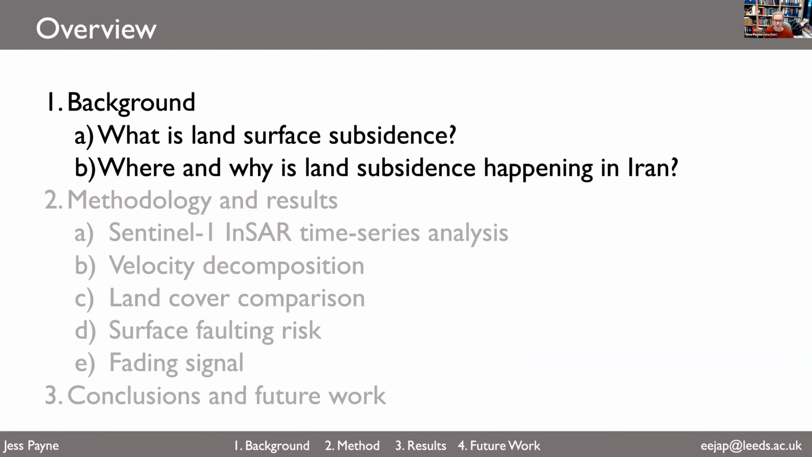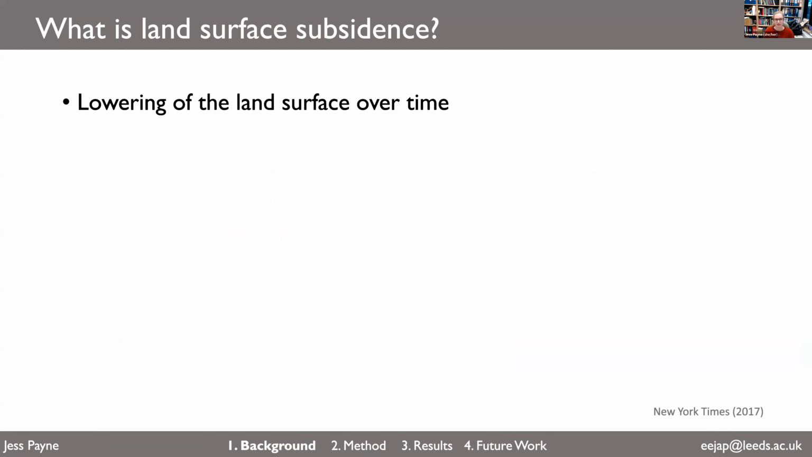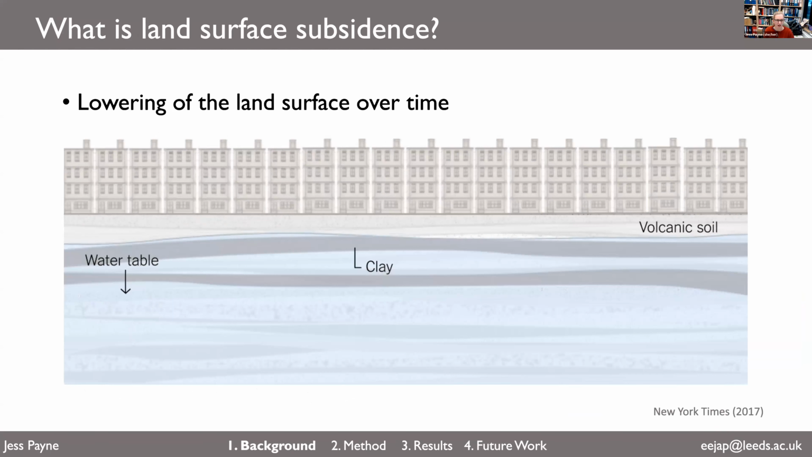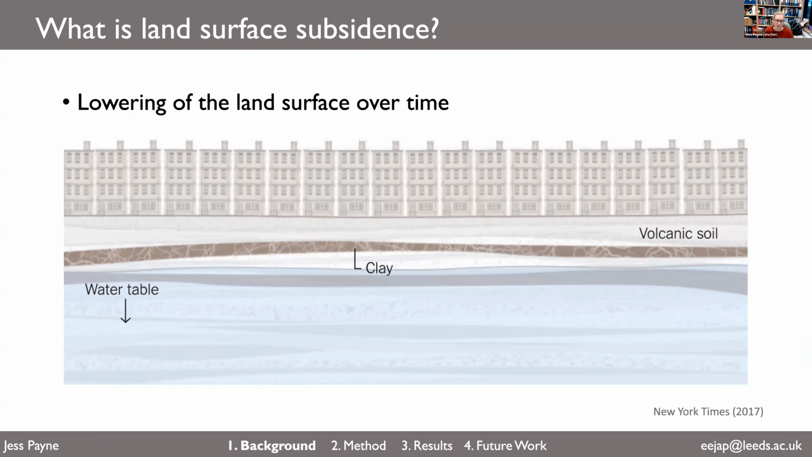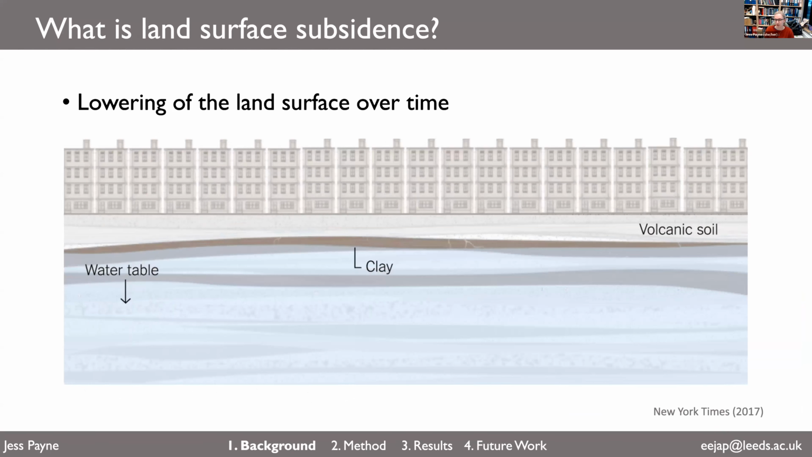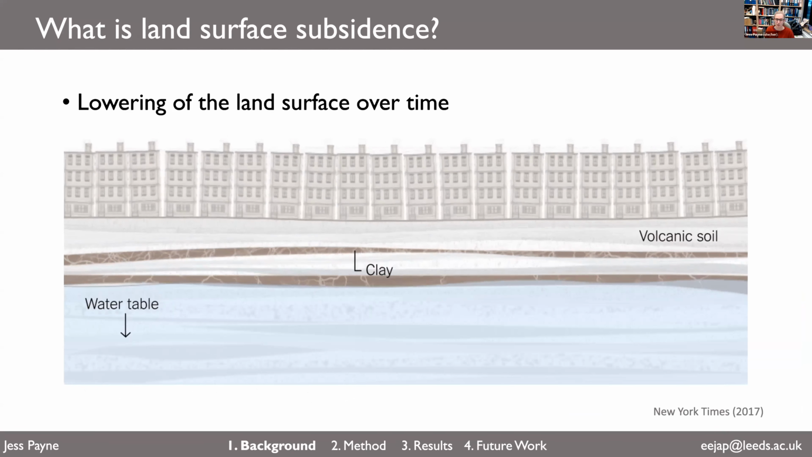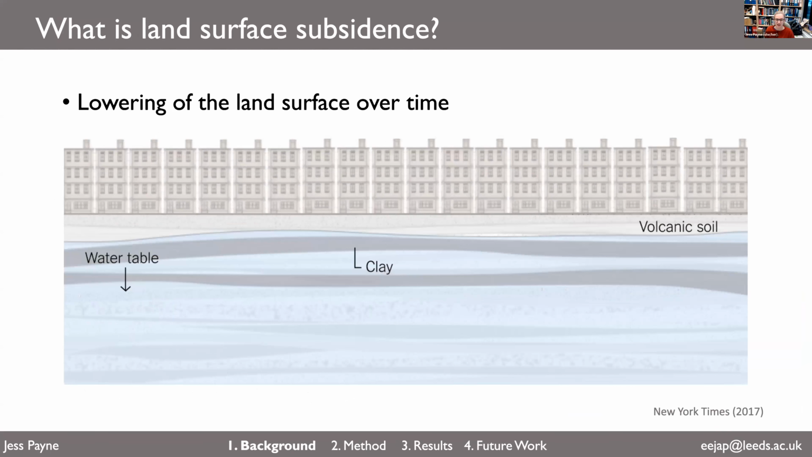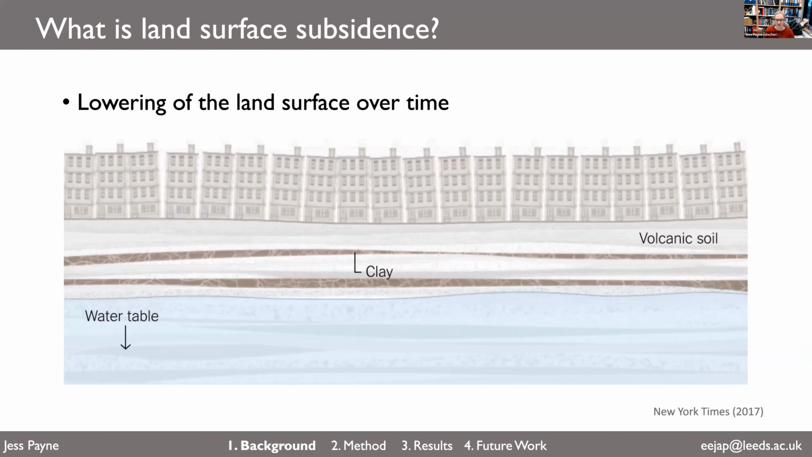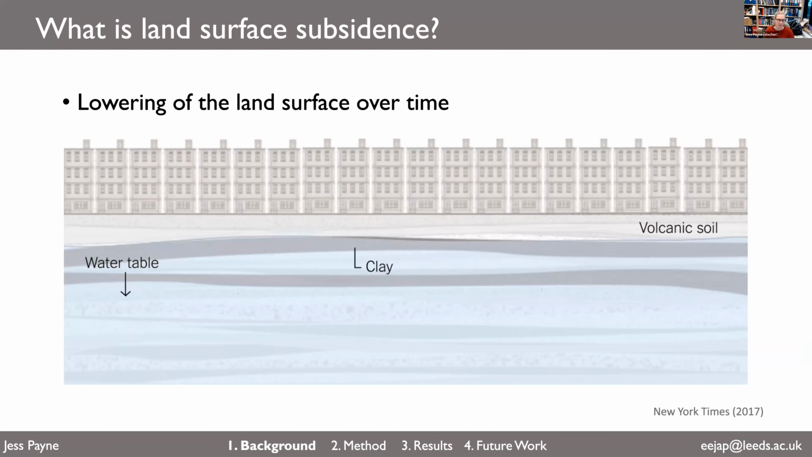So firstly, the background. What is land surface subsidence? It's simply a lowering of the land surface over time. So taking a look at this GIF here from the New York Times, as you can see, the water table is lowering over time, which is generally what causes subsidence globally. In most cases around the world, it is anthropogenic related, if we were looking at this sort of speed of subsidence and sort of geographic extent of the subsidence.